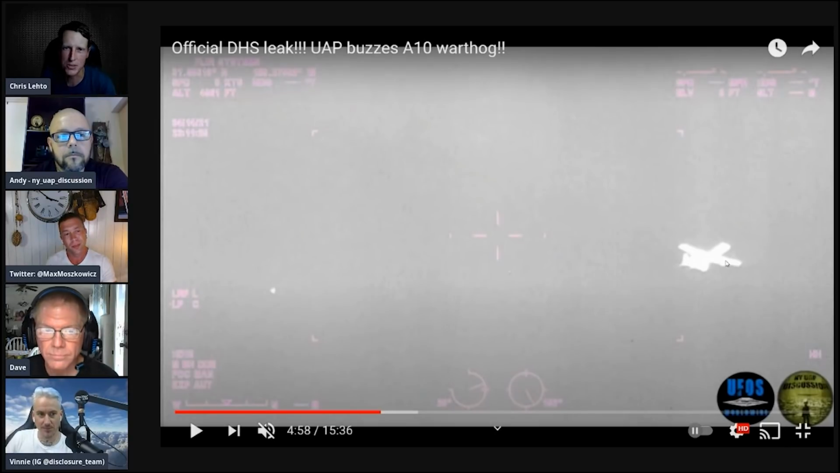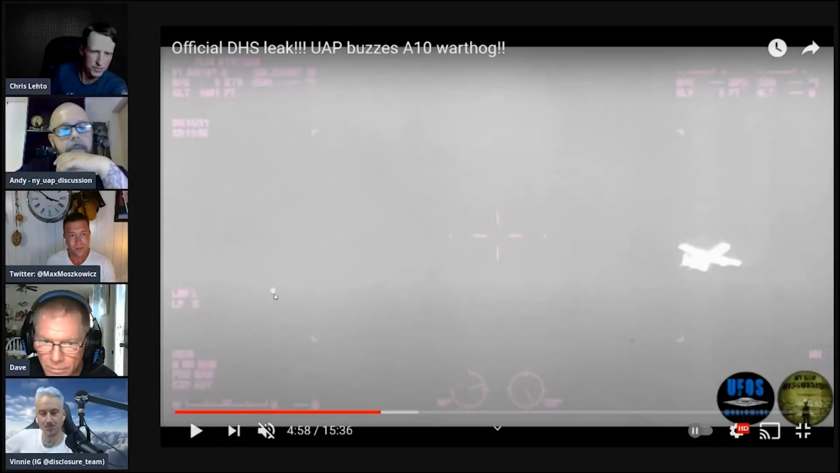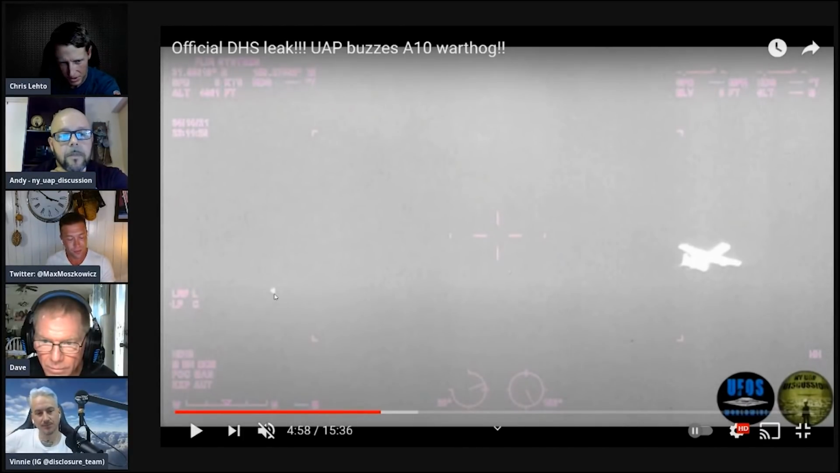We make fun of them for being so slow all the time. But if you look at that, assuming this thing's at an equivalent range, I'm just guessing here, but it looks a little bit closer, like maybe a few hundred feet or maybe 1,000 feet closer. But if you measure, it only measures off of the A-10 like 6 feet. Yeah, that's what I got. You can actually physically measure it. What did you guys get? 5 to 6 feet. Yep. Comparing with the size of them. 5 to 6 feet.